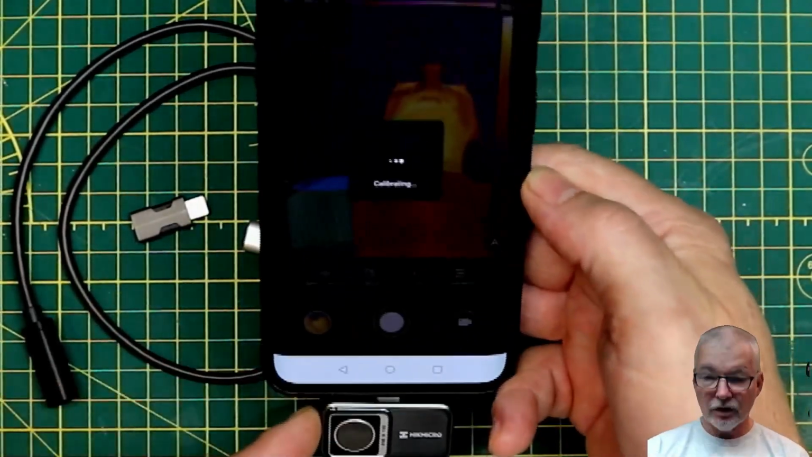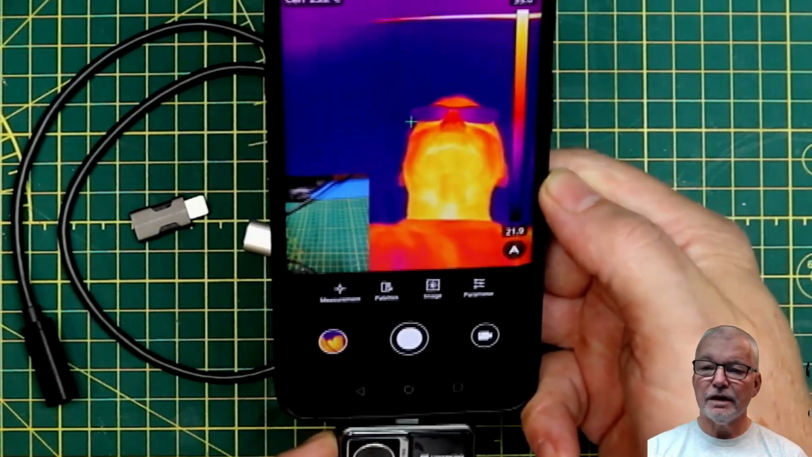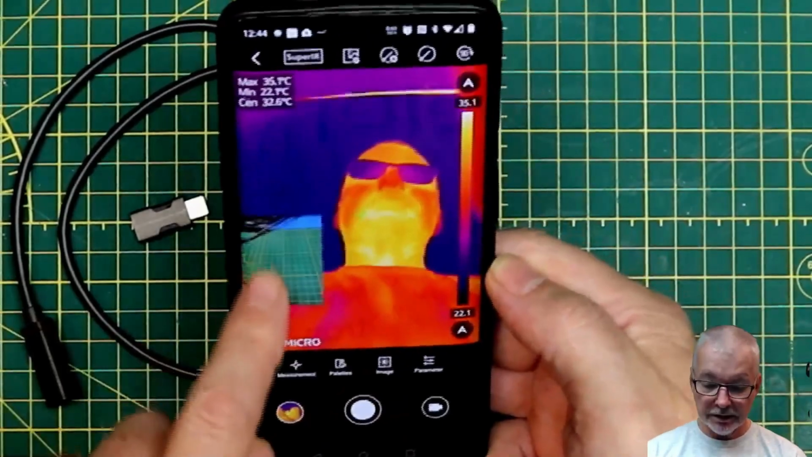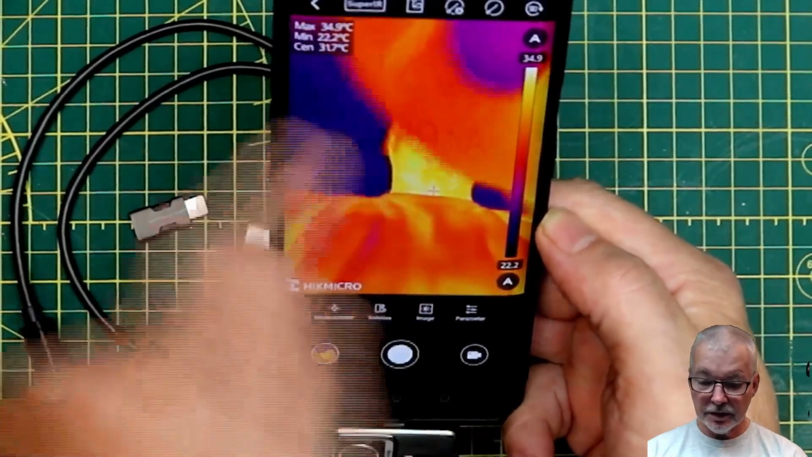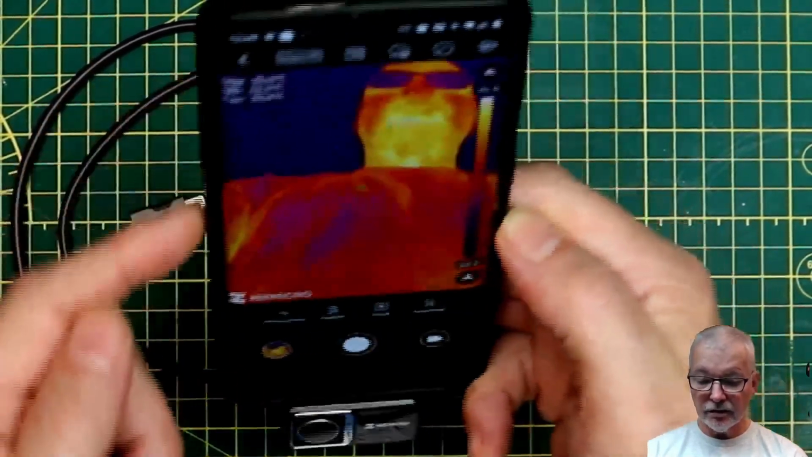So whilst I've got my camera facing forward at the moment, just so you can see it, normally it would be facing the other way. And then you would have a picture-in-picture, which you can move around nicely. Let me just get rid of the picture-in-picture a second. So we can see a couple of dots floating around here. There's one fixed in the middle, which is your center temperature.